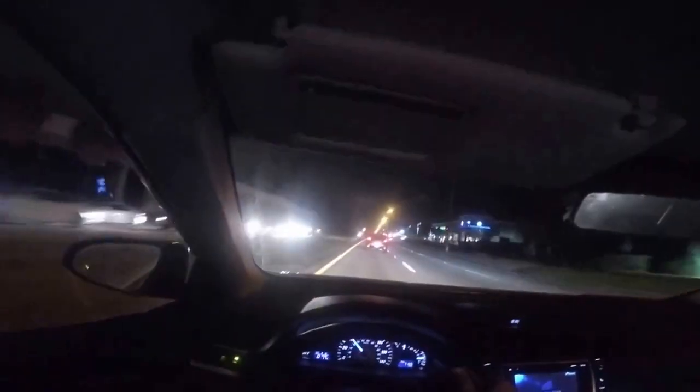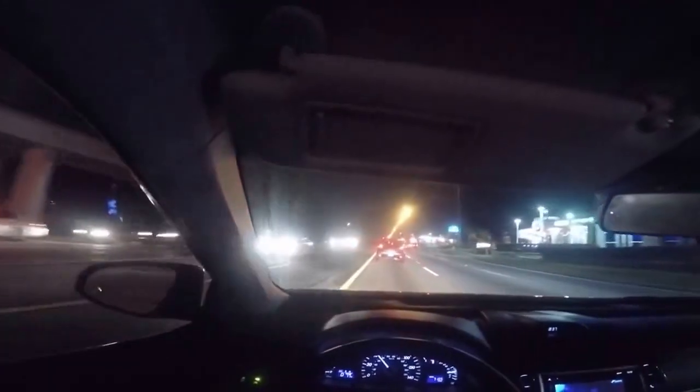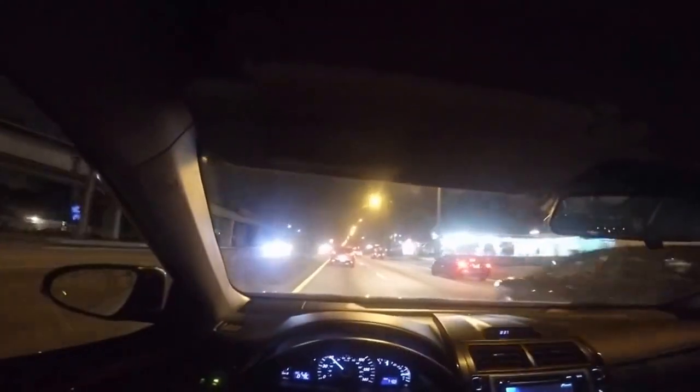Just saw that guy in my blind spot, man. It's these type of people. They dwell in your blind spot, and then when you want to change lanes, they throw a fit. Yeah, you in the Corolla. Don't Marco Polo people. Either overtake or stay behind.